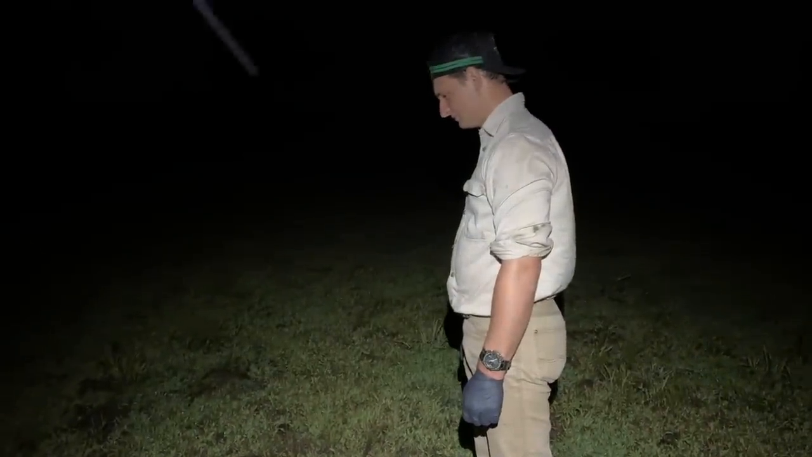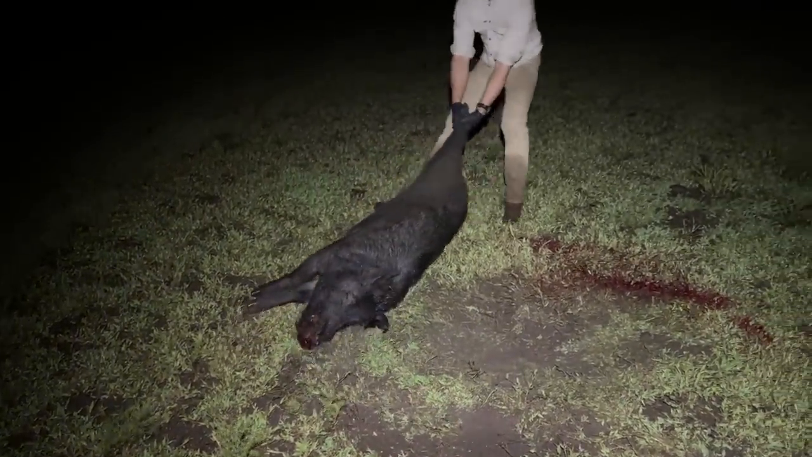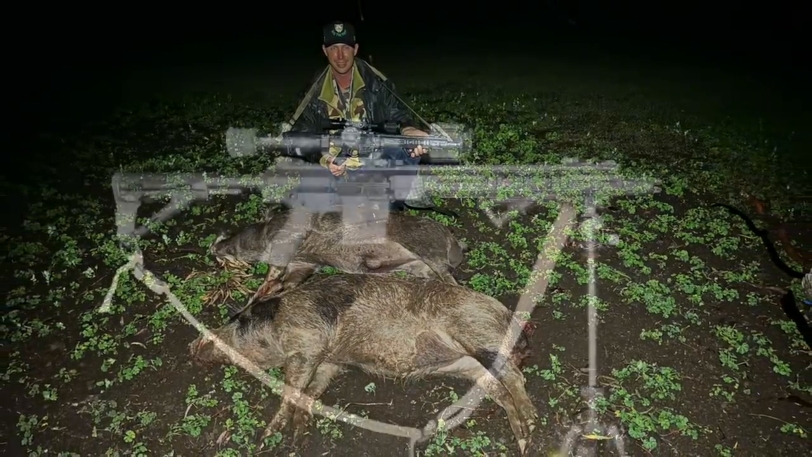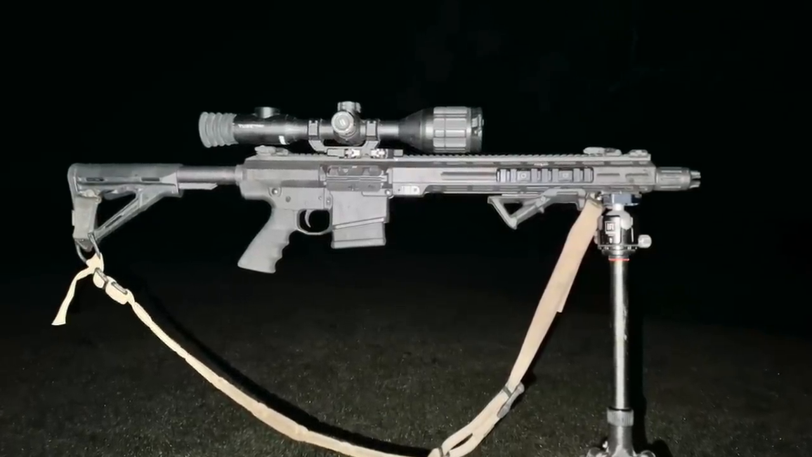Good job, Ben. A bit heavier than the other two. He's heavy. But I think that's the 3 pigs that we've been seeing here. So they've only seen 3 and we've got 3, so it's a good result for the night.